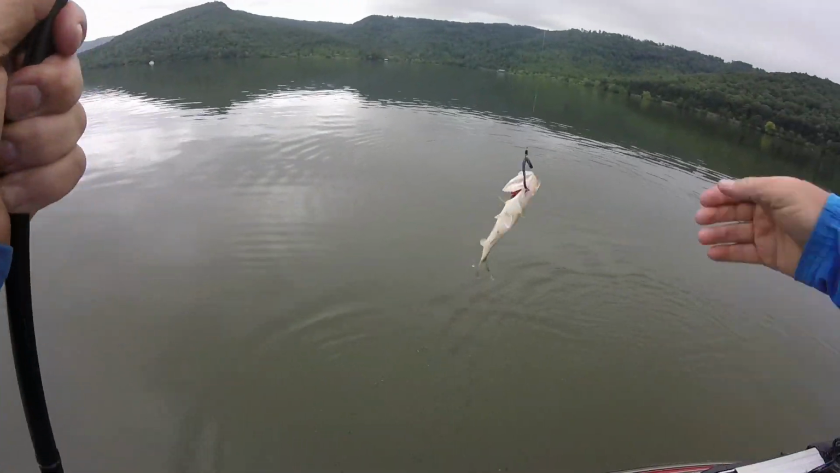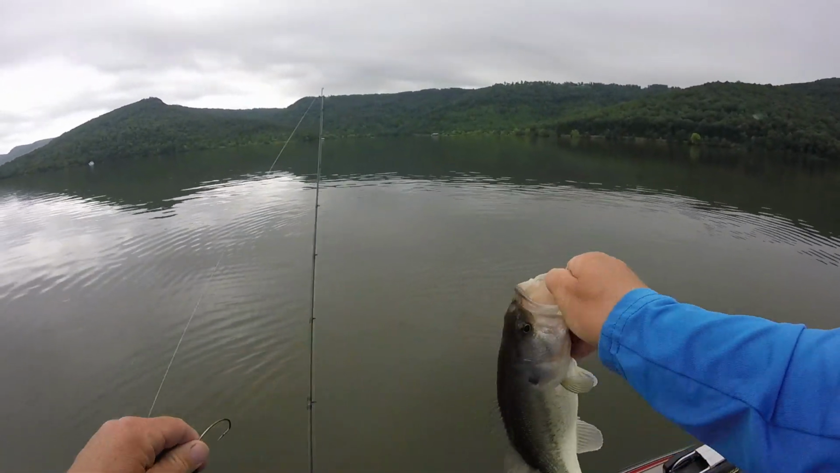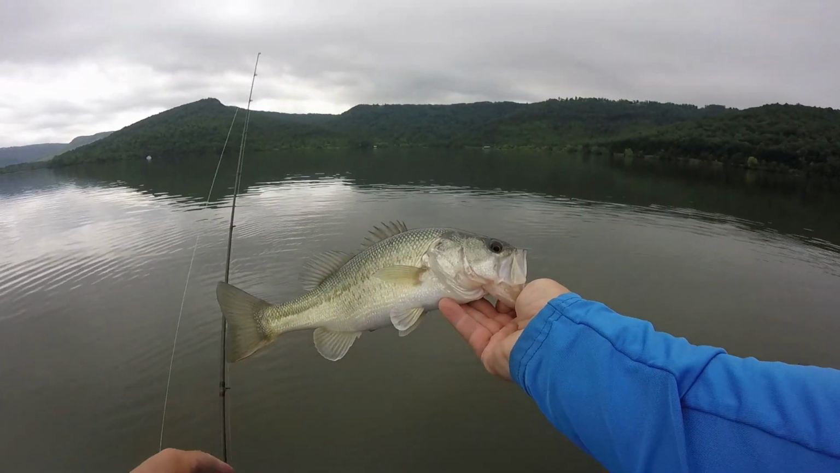Dang, that felt good to get a bite, because I hadn't got a bite in a while. I believe that's one of them I saw on the graph when I went over a while ago. It's a little school of them, about 4 or 5 of them.